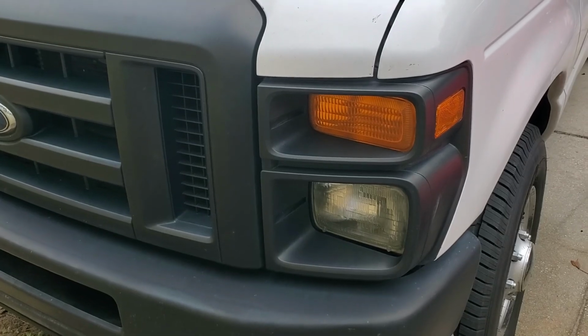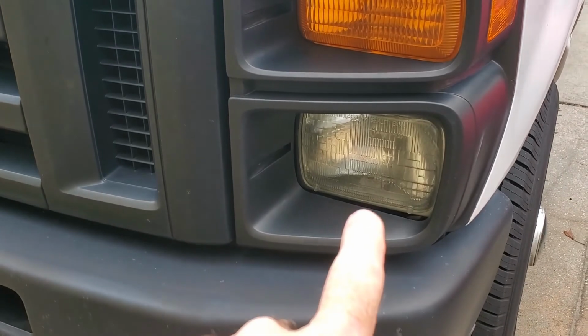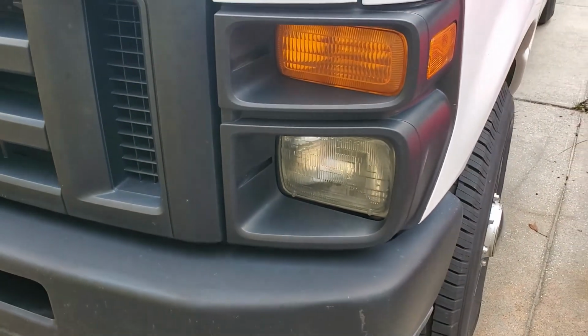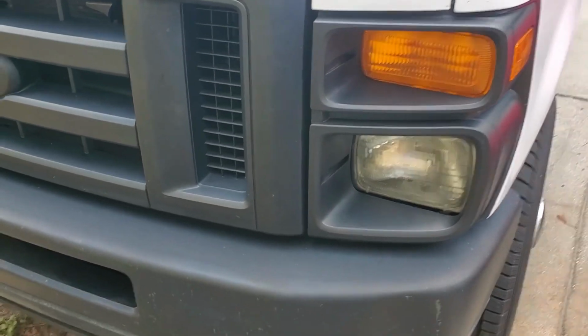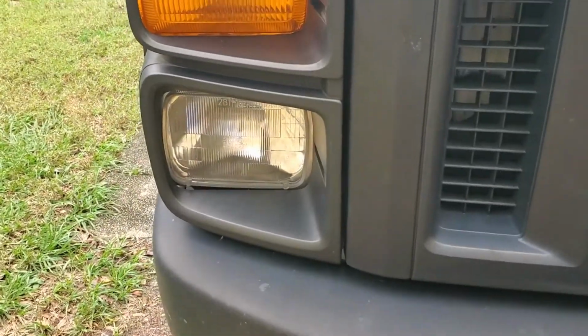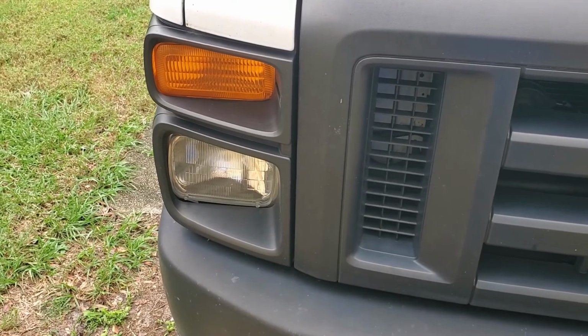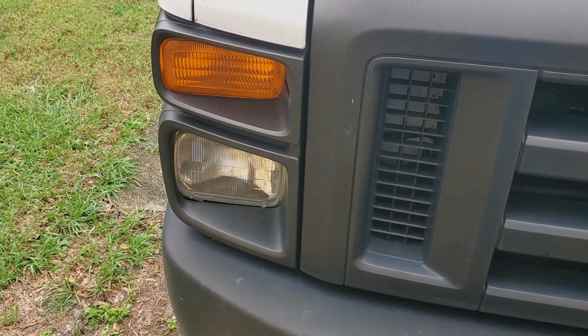Pete Diamond here in Jacksonville, Florida, and today's project is going to be upgrading the dismally bad headlights to some aftermarket LED ones. So let's get into that.